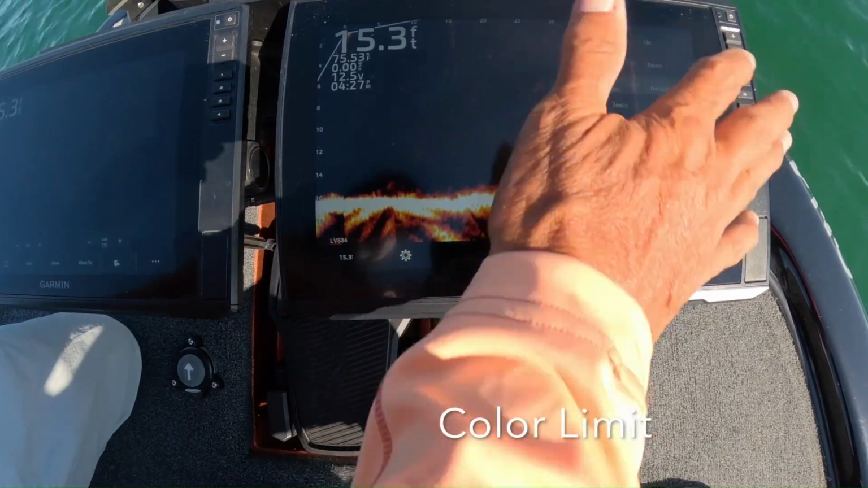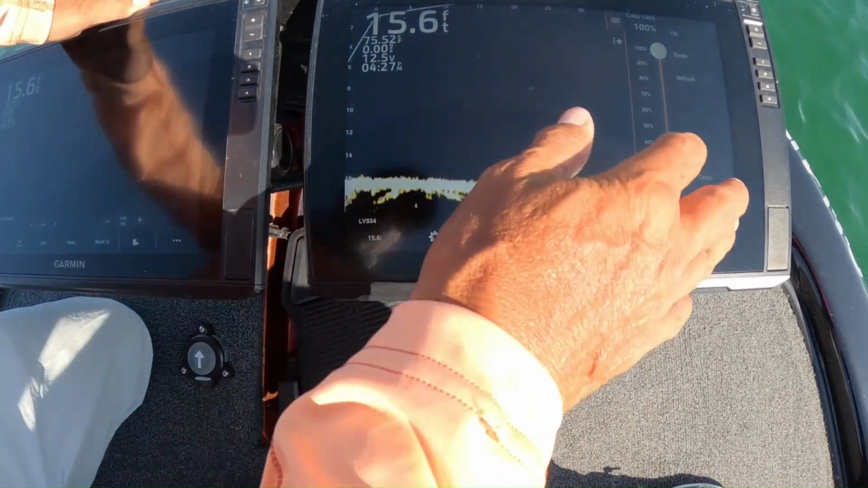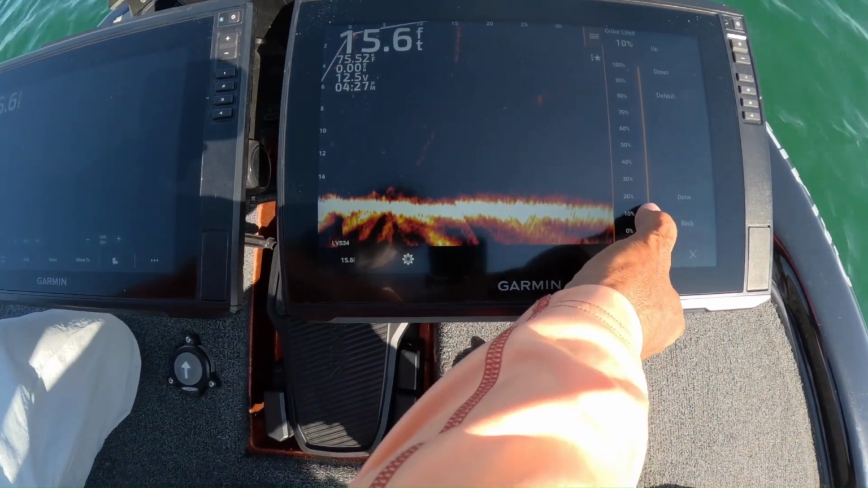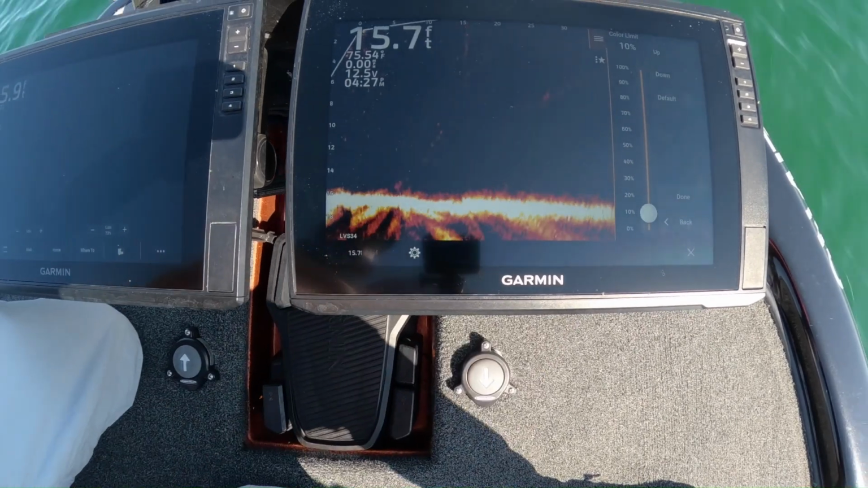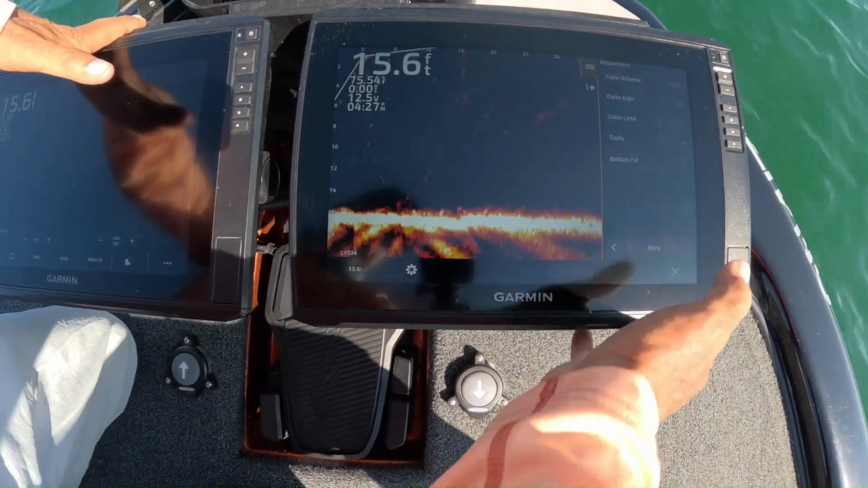Color limit is kind of the opposite, right? If I go all the way up, see how it gets rid of everything? It actually doesn't look like a Garmin anymore. So I keep this on off or keep it on very low. Like I'm usually no more than 10% or 0. Doesn't really matter. I don't play around with that. The less is better. More detail again is important.